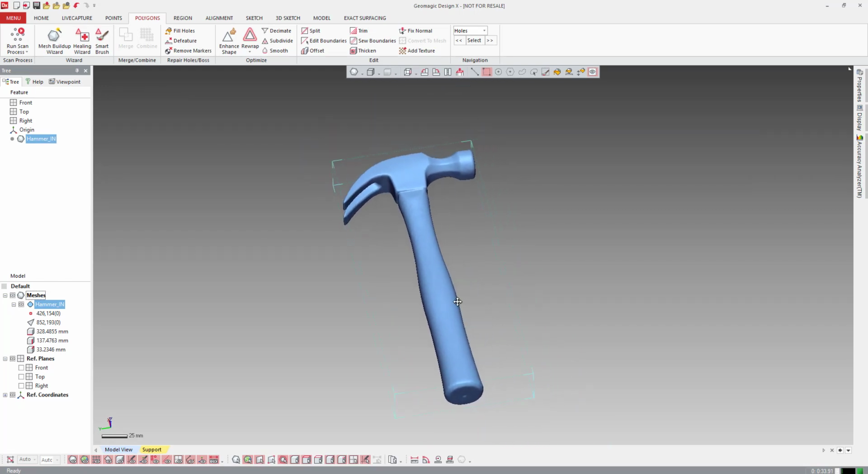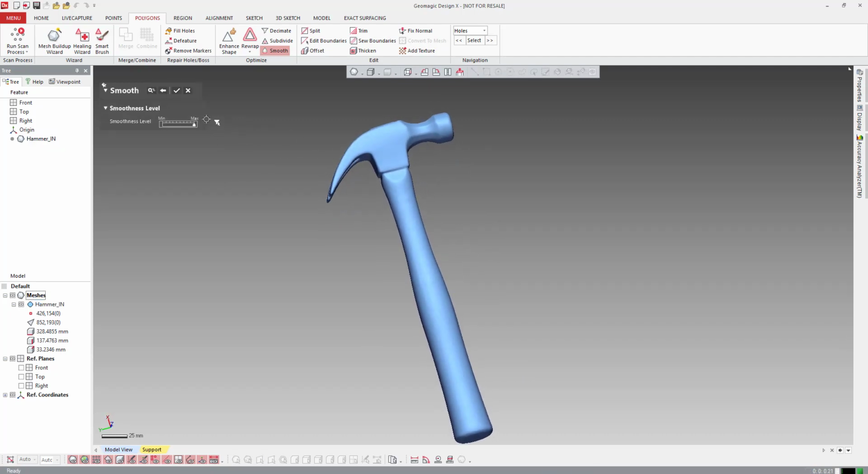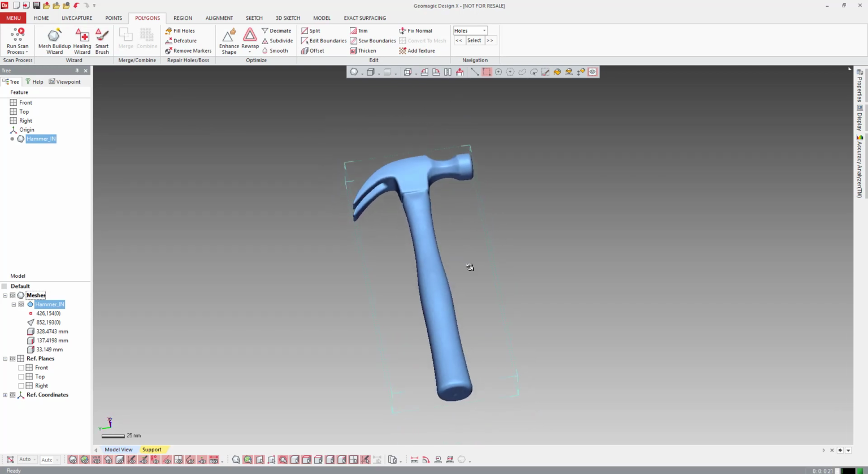And then if I want to, I can actually come in and do a smooth after the fact. Again, I'm just going to pull this up all the way. Hit next, and that did butter it up a little bit more, which is nice. So we can do that. So this is our base mesh that I'm going to start with.